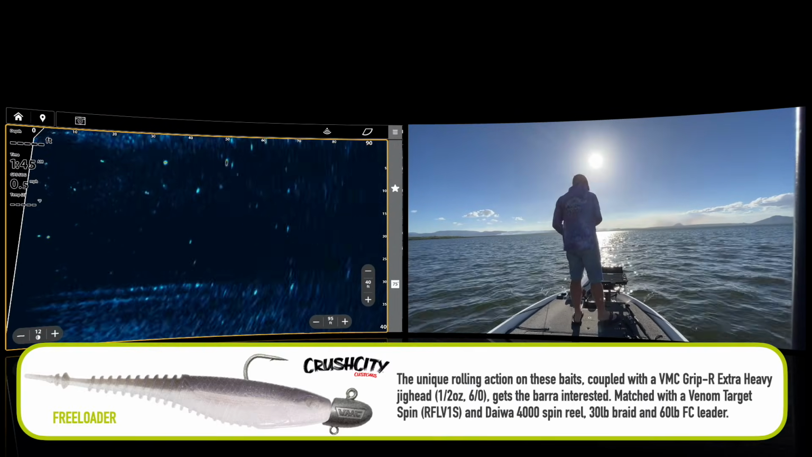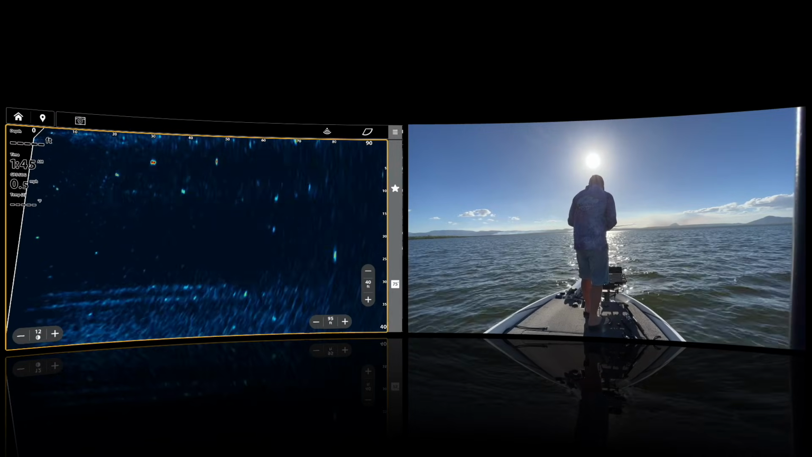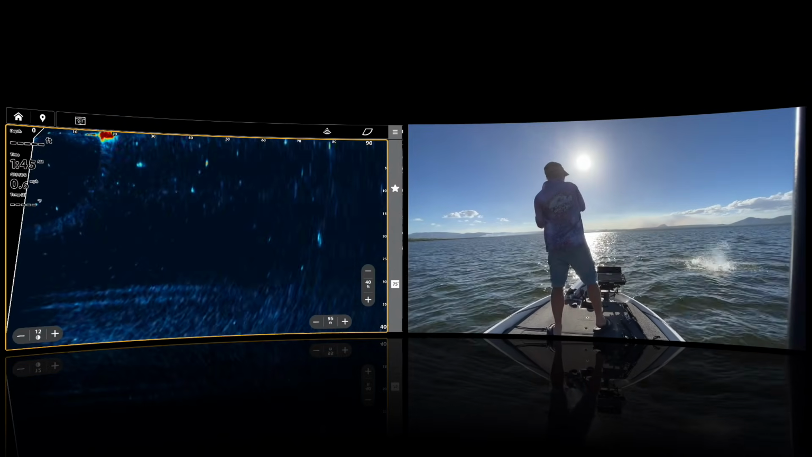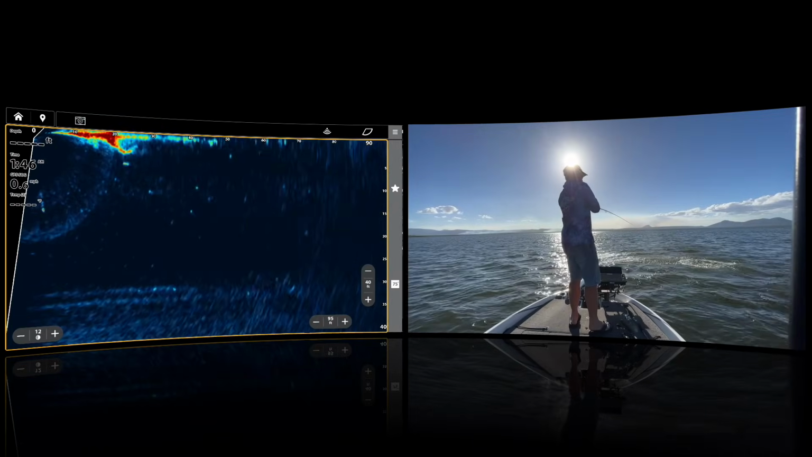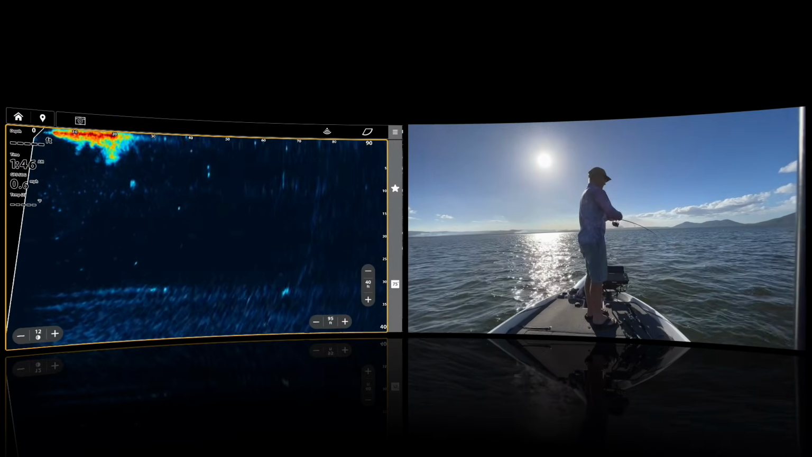And 100% these fish aren't scared of the boat. This one was only around 20 feet out. Yep. He was hot for it. I didn't even look at the forward. I just wanted the perspective.